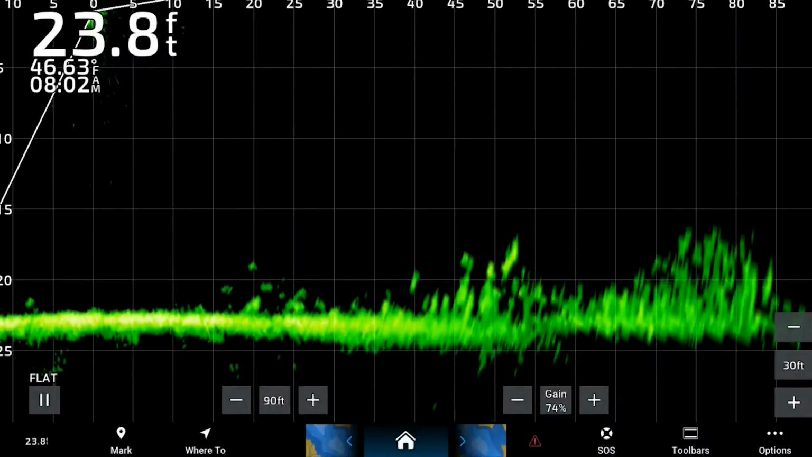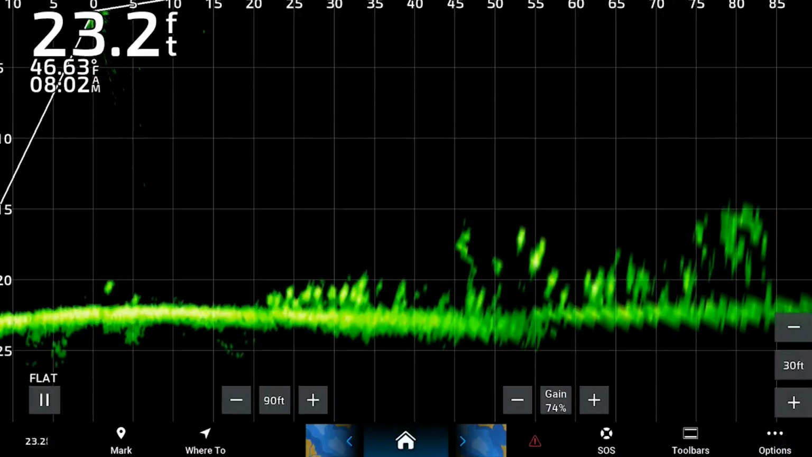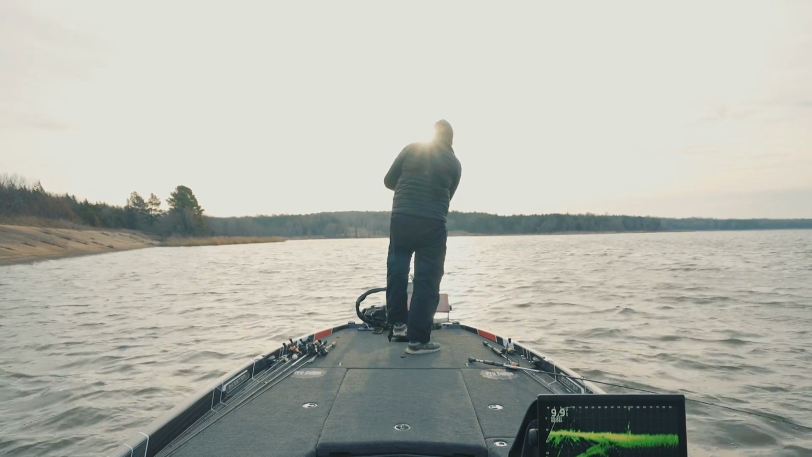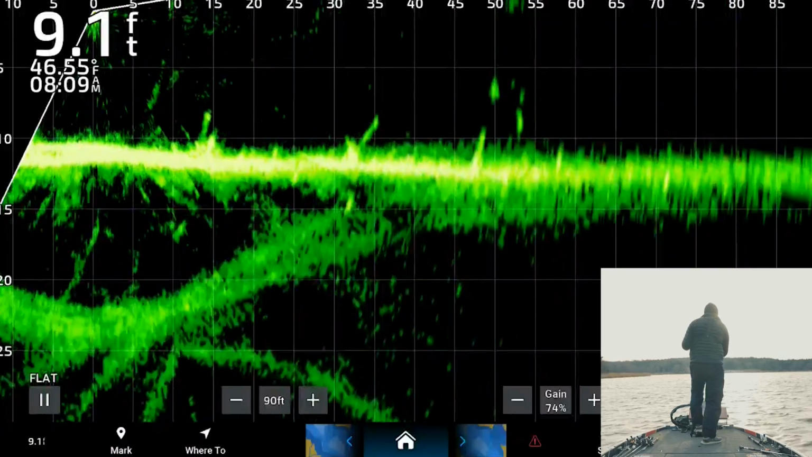Although despite all this bait fish on the bottom, I'm not seeing any bigger marks spread throughout. You think there'd be bass gorging on all these, I think they're bluegill, but I don't see nothing. I did find 1 shallower fish though. Oh, what a horrible cast. Well, actually, if I'm falling on top of him, I don't like that, but yeah, I don't like that.